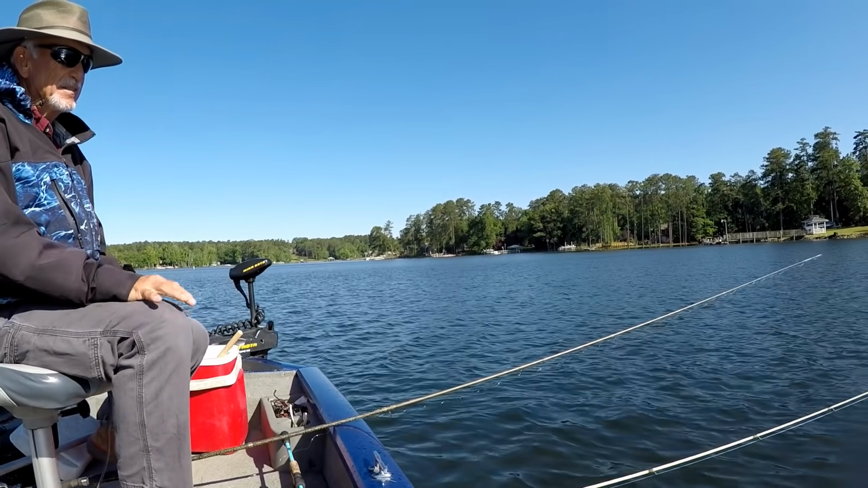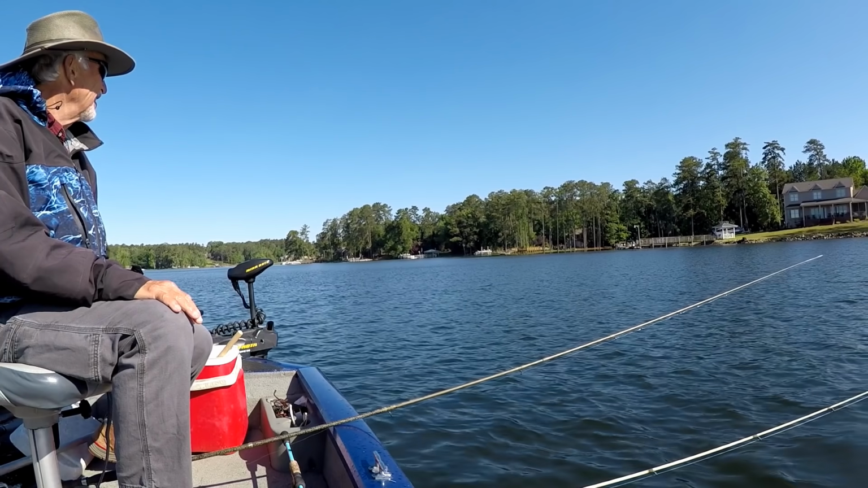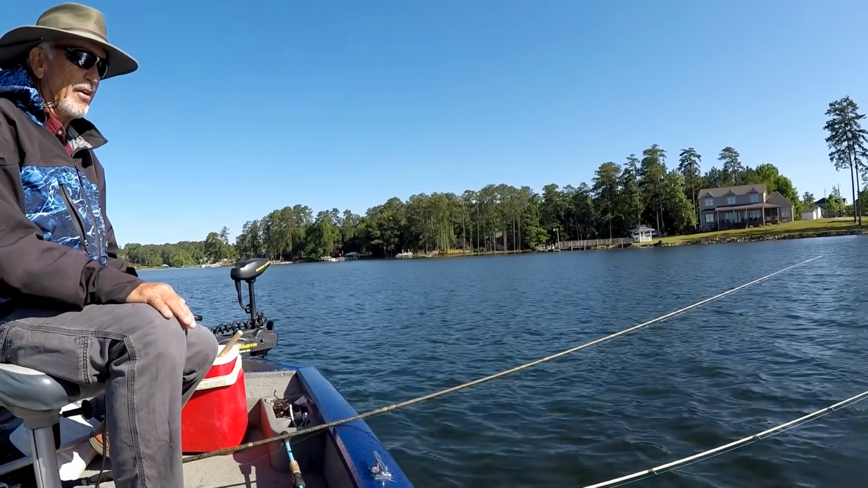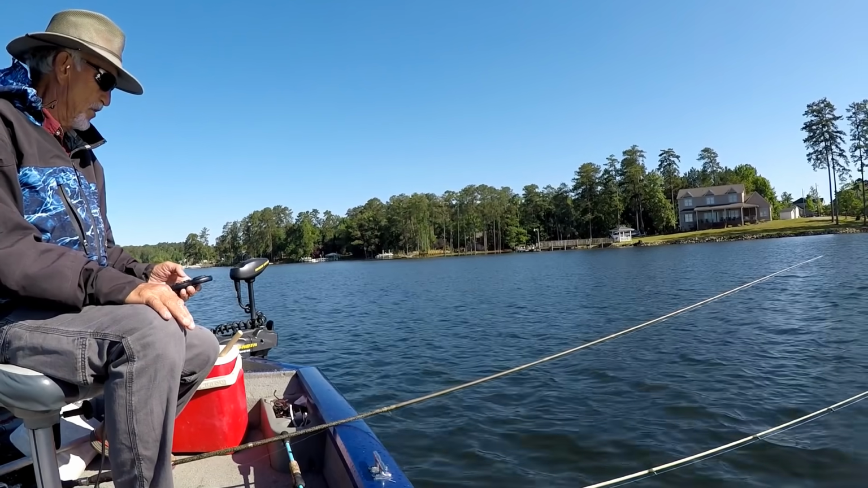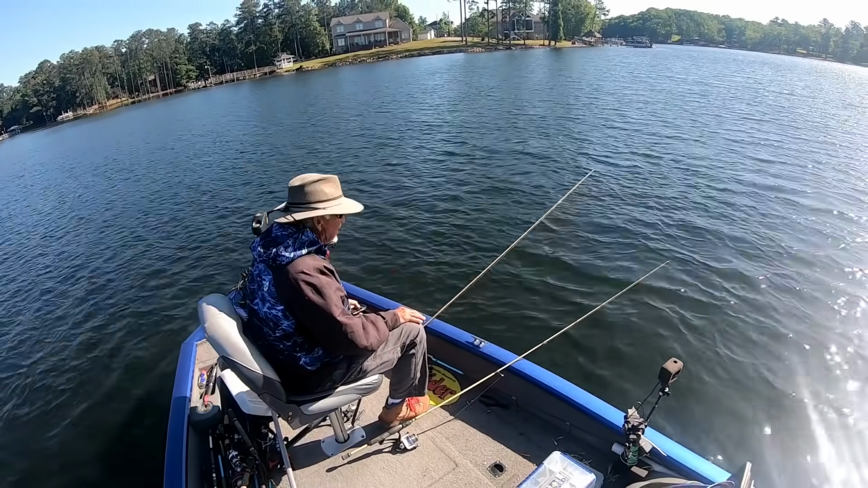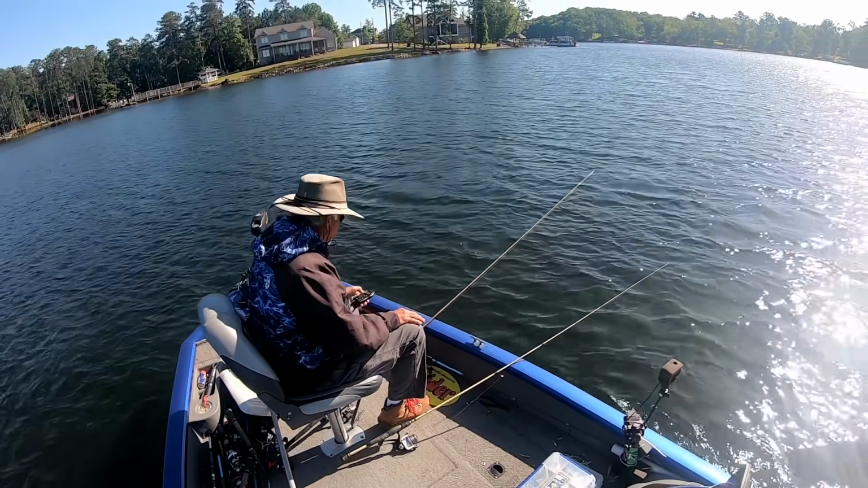Alright. Well, maybe it wasn't. That might have been the minnow shaking. This spot lock don't work very well when the wind is whipping. It whips your jigs, your minnows all around. You can't keep your line straight. So you basically got to do it by hand. That's what you got to do.